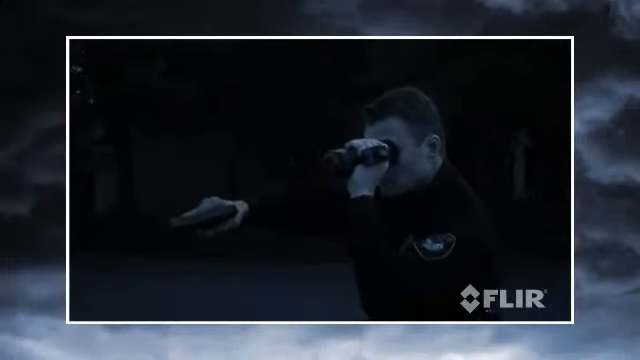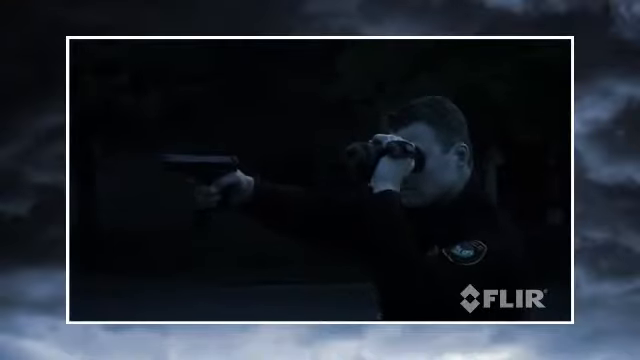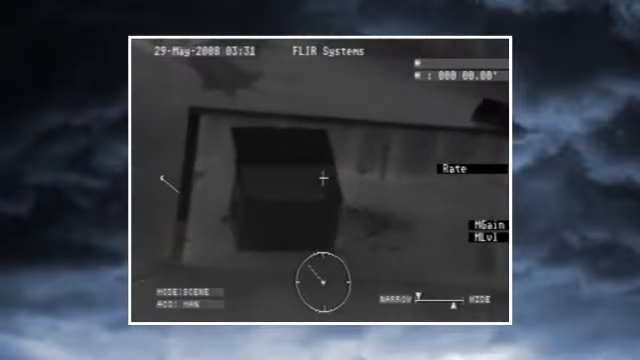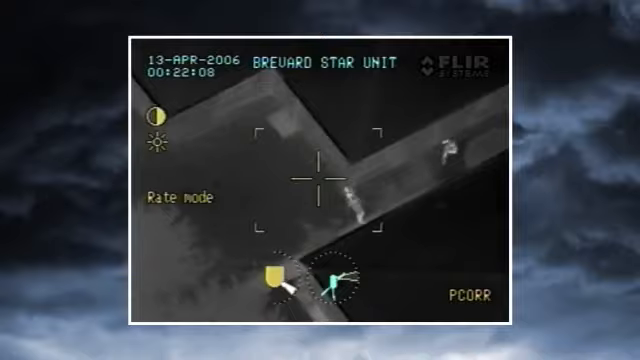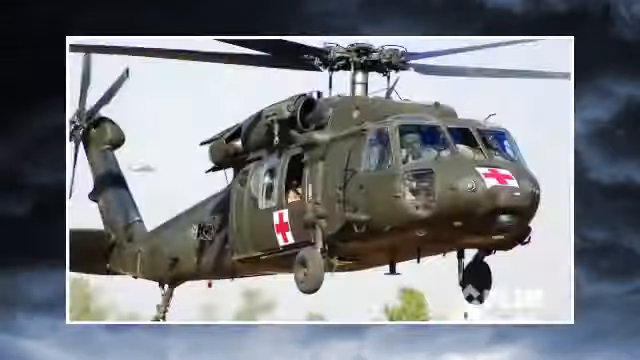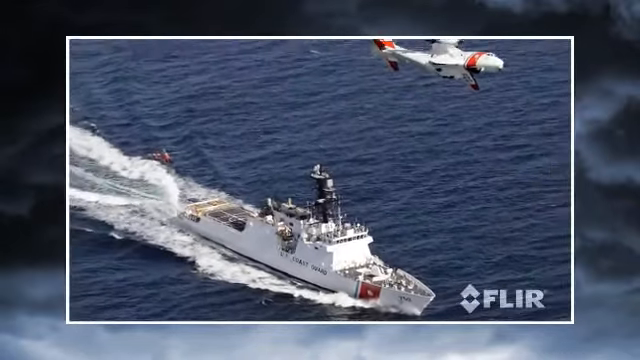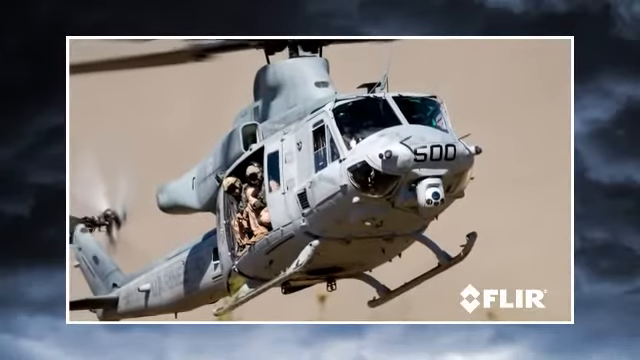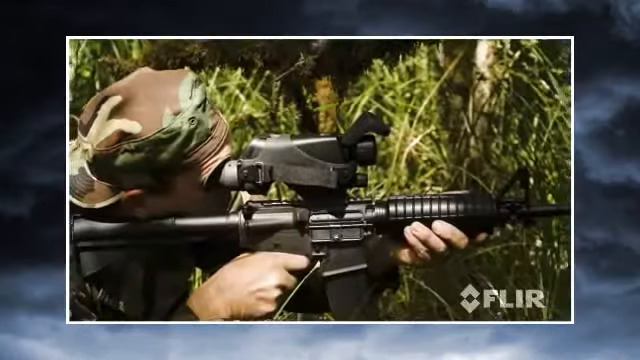Rugged, shock-resistant, and fully submersible, the 8 Series is built to stand up to the demands of day-in, day-out law enforcement use. FLIR Systems is the recognized leader in law enforcement thermal imaging around the world, with more cameras in the field than every other manufacturer combined. All of our cameras are built on the commercially developed military-qualified pedigree that comes from our 30 years of experience building and deploying thermal imagers in some of the most demanding environments and missions the world has to offer.